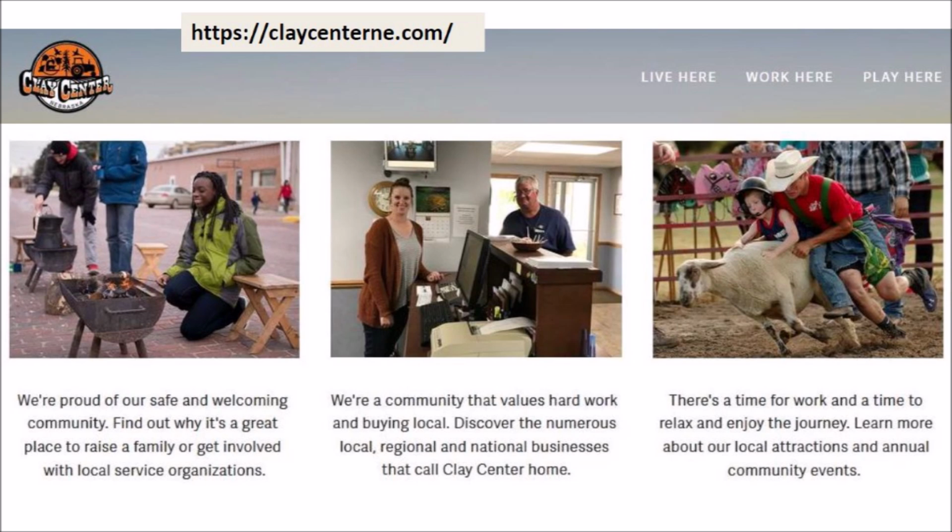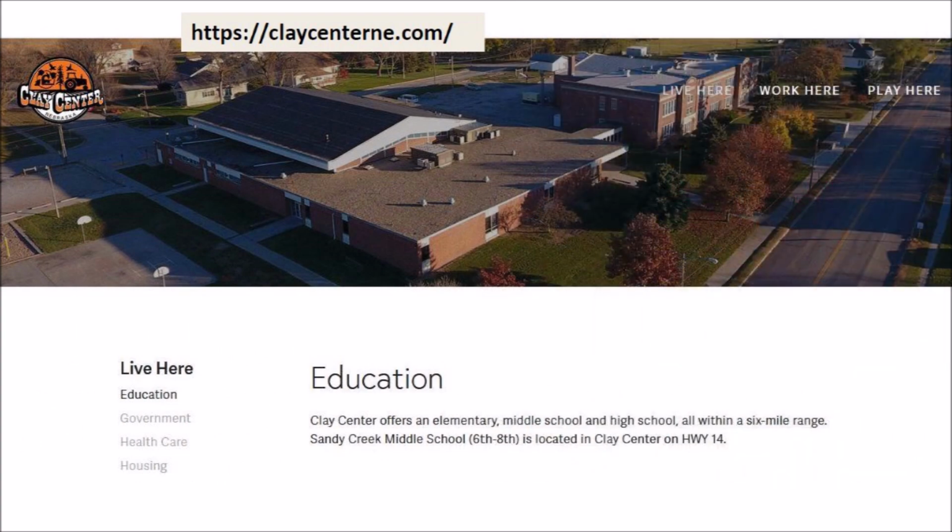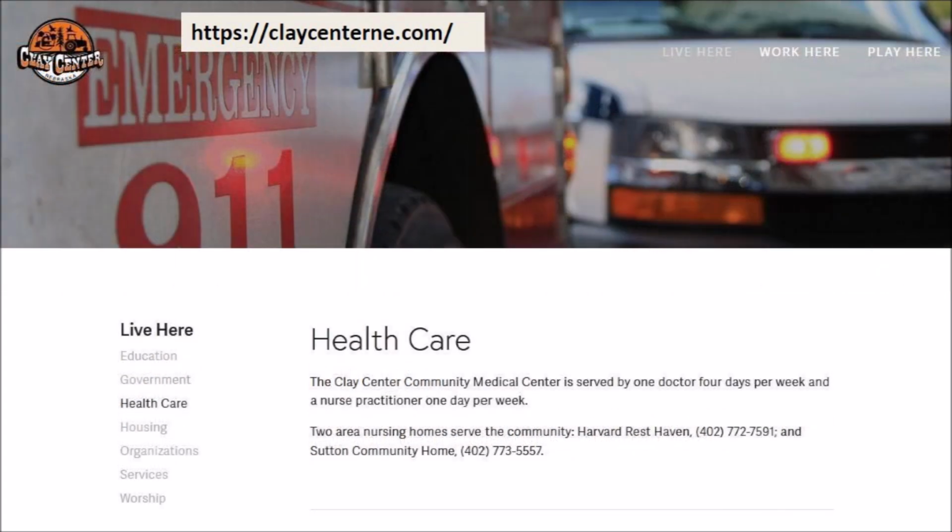The city values hard work and has numerous local, regional, and national businesses, as well as local attractions and annual community events. Clay Center offers an elementary school, a middle school, and a high school, all within a 6-mile range. The Clay Center Community Medical Center is served by 1 doctor 4 days per week and a nurse practitioner 1 day per week. 2 nursing homes serve the community.